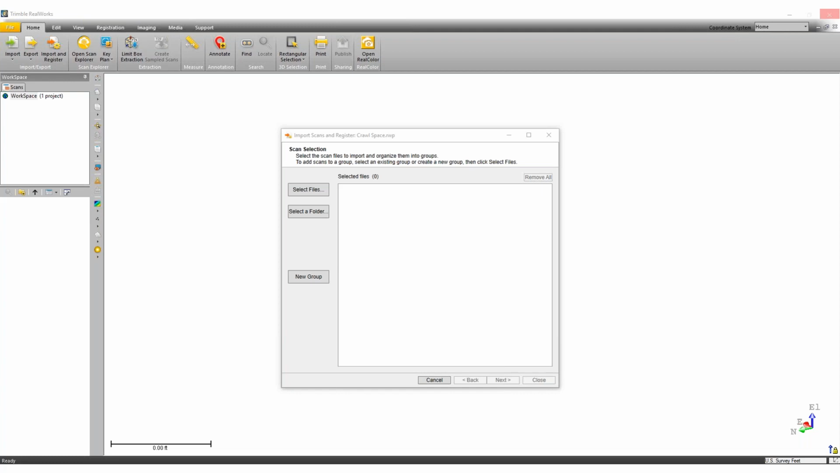You need to select the files you want to import. You could select individual scans, or you could select an individual folder. You could even create groups to put the scans in. Again, using the SD card, you don't have the benefit of the labels and the registration in the field. So you may want to create groups of first floor, second floor, third floor, etc., and then put the scans into those groups before you start the registration.